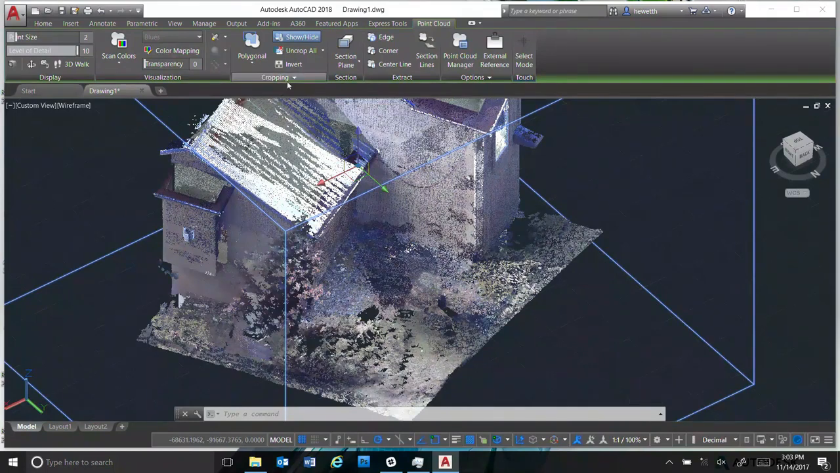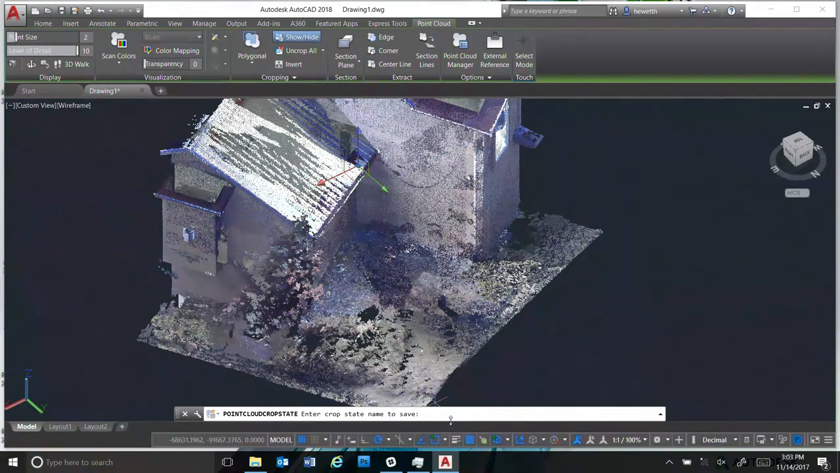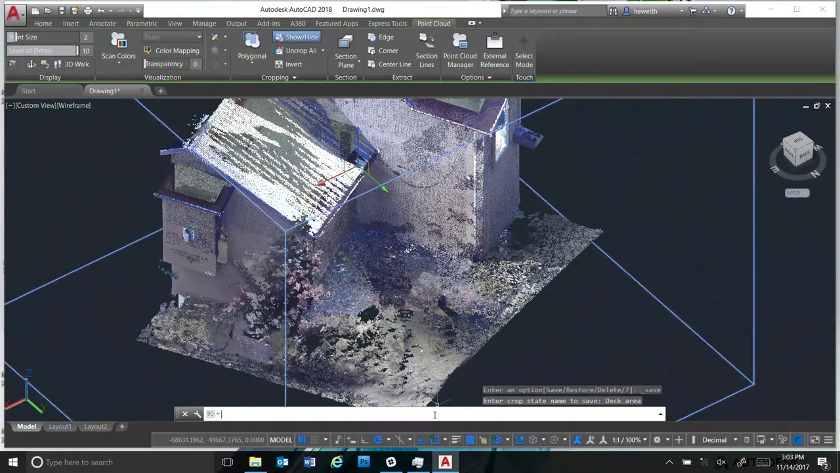The other thing that's really useful is if you open up the cropping panel, to be able to save these as crop states. If I click on this little tool, I might save this. If you look at the command line there, it's asking what name. I might call this deck area, for example. And I had a guest room area, and I've done so many different projects in here, so I must have had probably 10 different crop states that I could easily just restore.